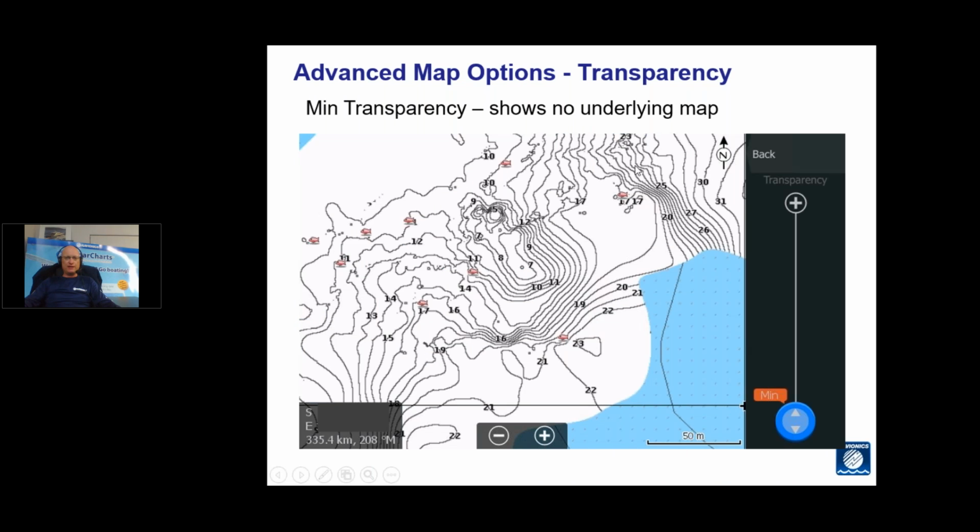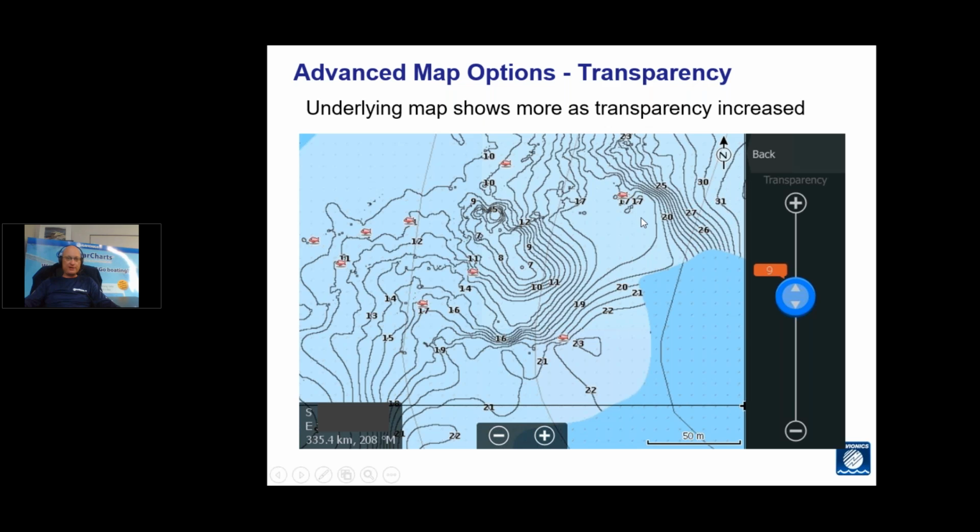Just having a look at one of the advanced options. This is transparency of the Sonarchart live. When you put down a Sonarchart live, this is the same one we were looking at before. This is on minimum transparency, so there's no underlying map showing through the Sonarchart live. When we go to around about a 50% transparency, you can start seeing the contour lines underneath the Sonarchart live, and then as you move to maximum transparency, you're then seeing all chart detail underneath the Sonarchart live.